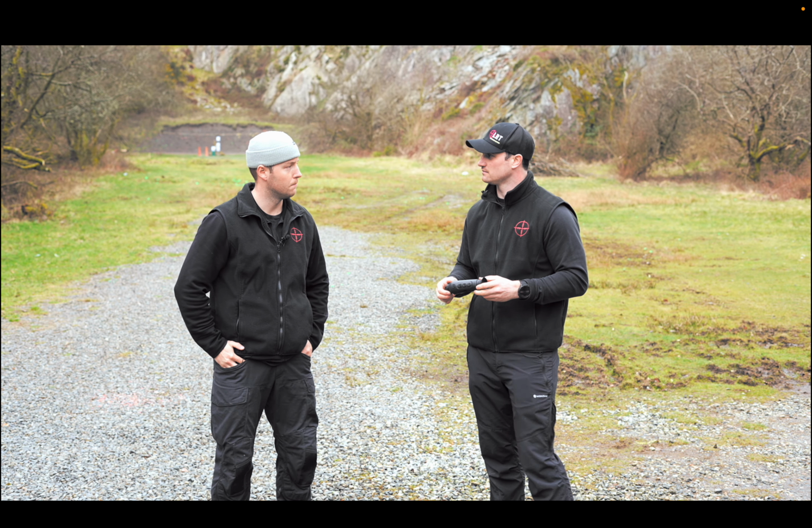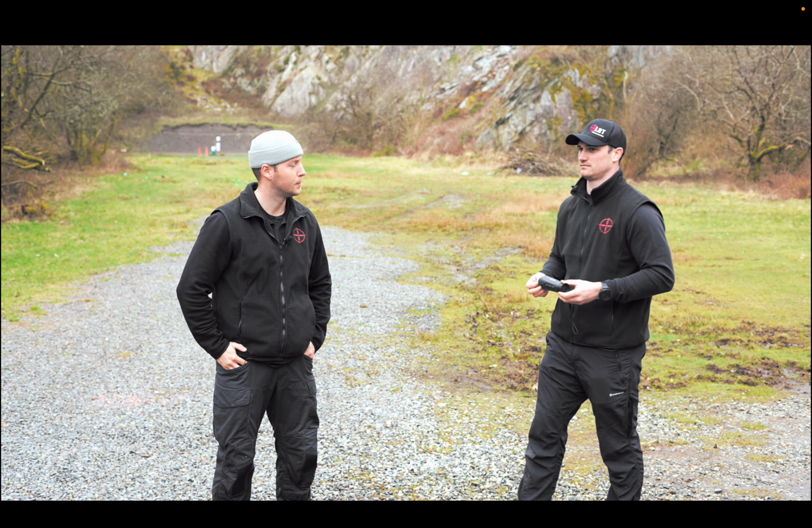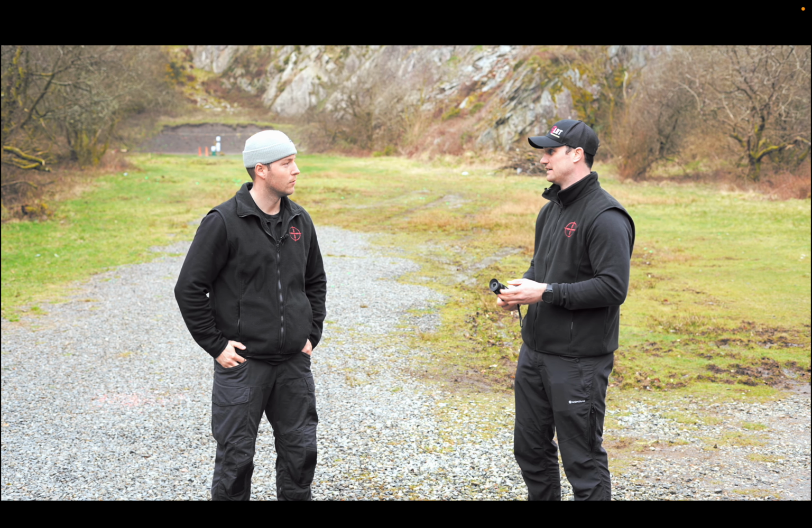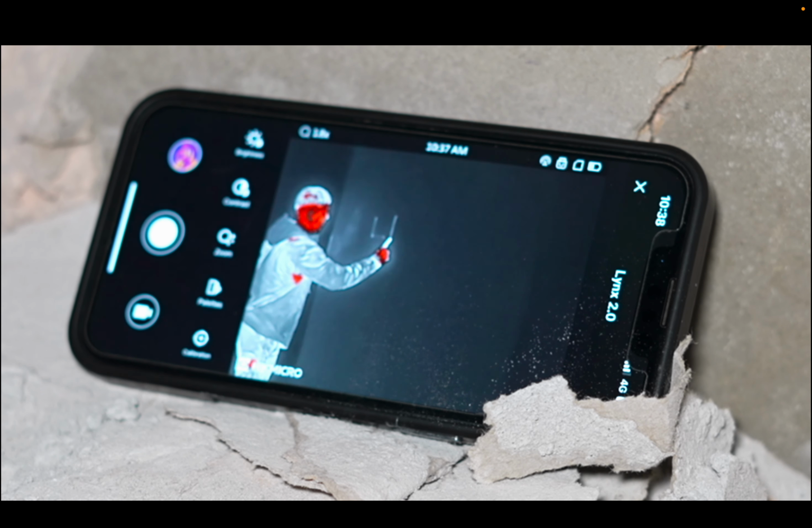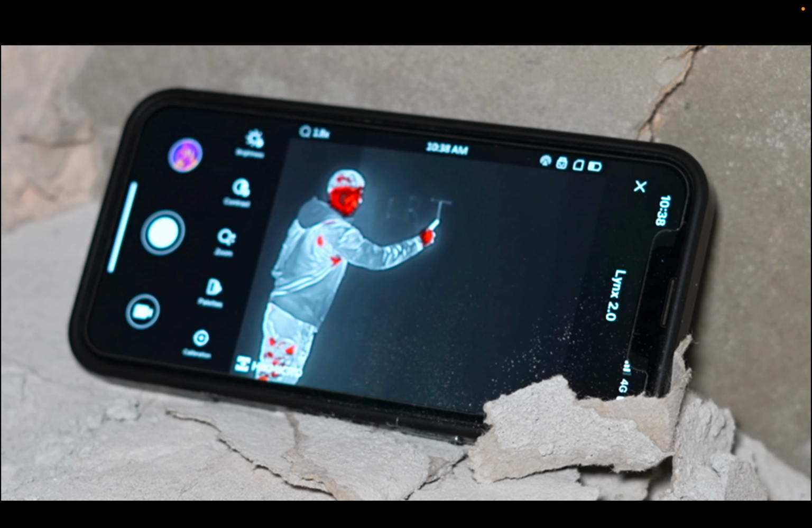Have we got anything we don't like about it? Just quickly. Really, mate, for under £1,000. It's the size of it. It's tiny. Like literally fits in your pocket, good to go.